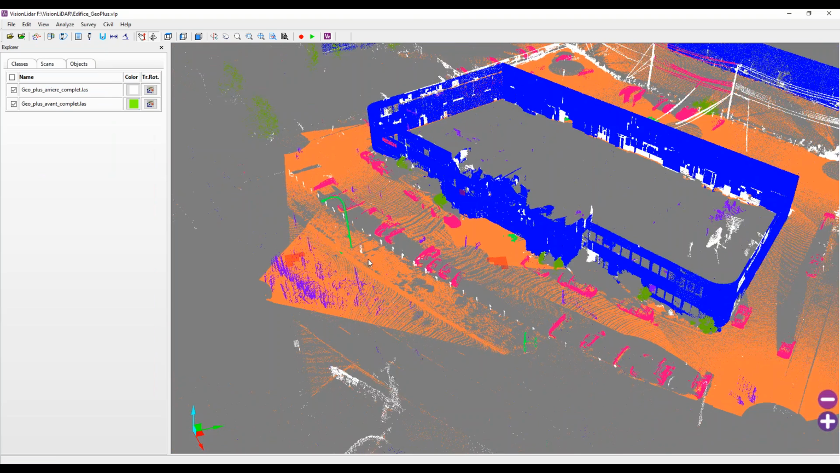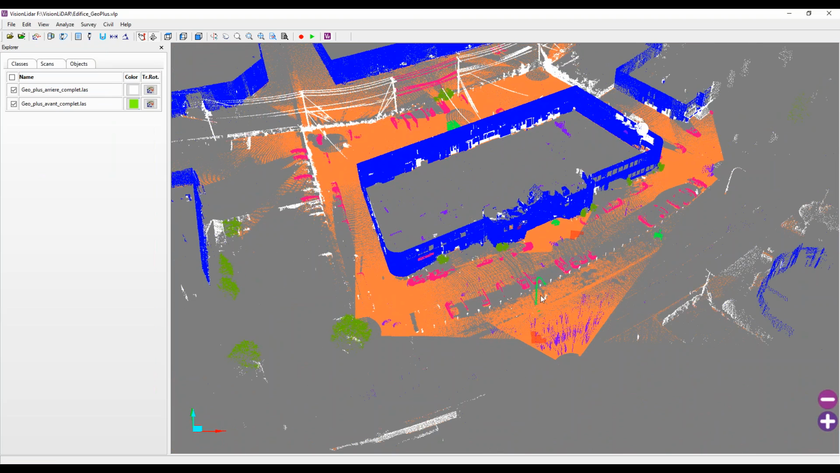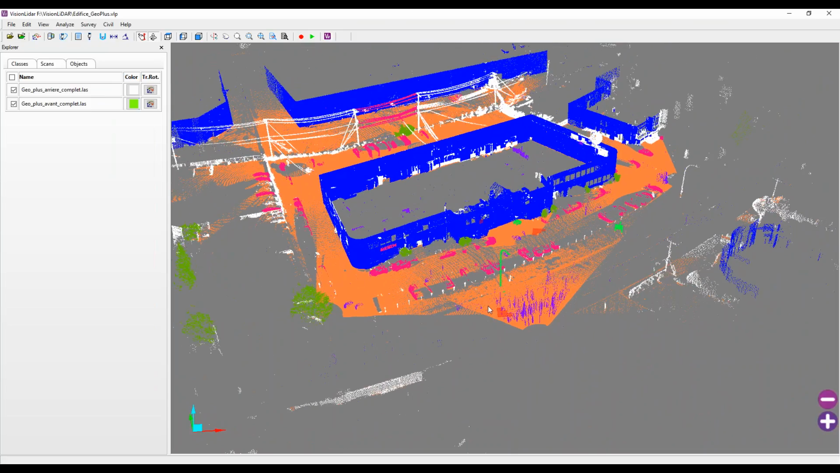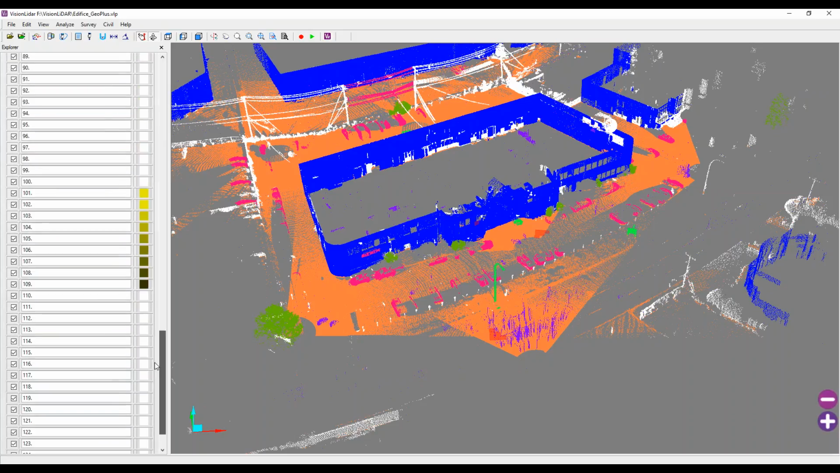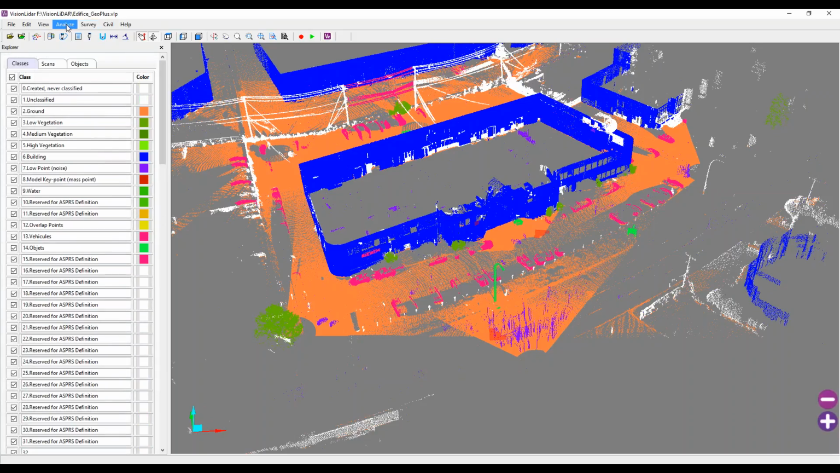Maybe moving along to my classification. One thing that's really interesting with VisionLiDAR is that we have some automatic classification tools available to us. So we have a number of classes. For instance, in my Explorer here, I have up to 128 classes of LiDAR data available to me. However, I have 4 here that I can classify automatically.